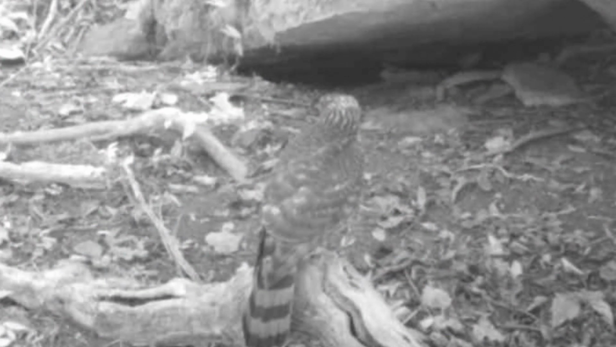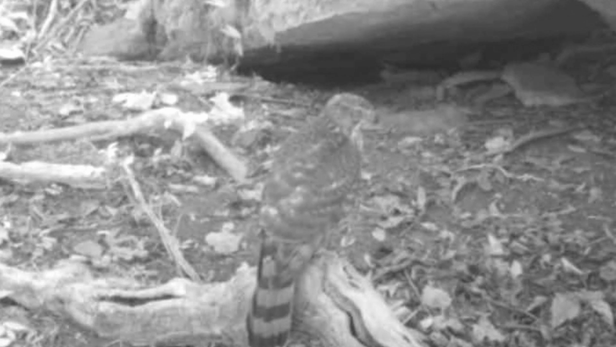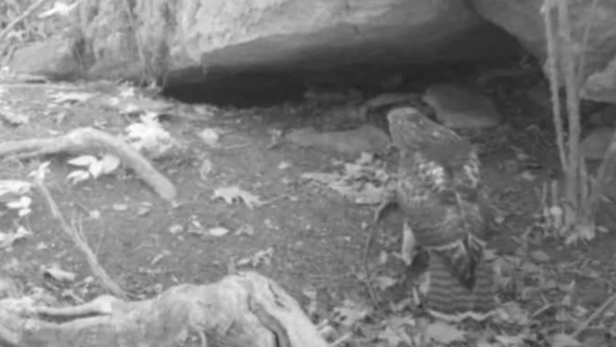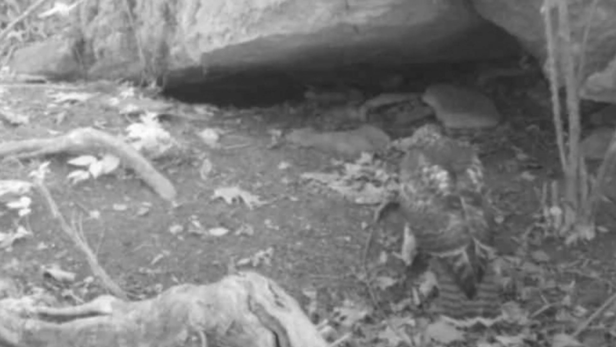But he's got to watch out for these hawks too. These hawks love them squirrels too. Ground squirrels, whatever they can get a hold of. And they're watching. Too many predators after these little squirrels.